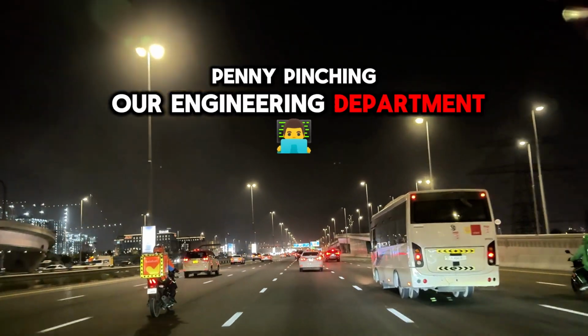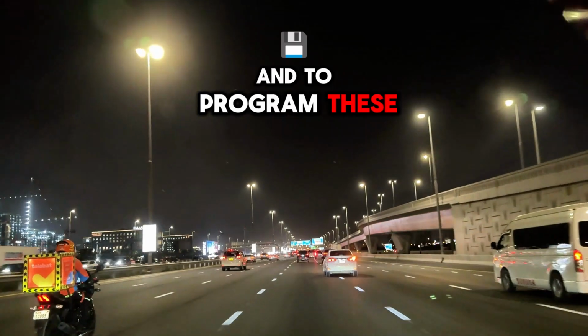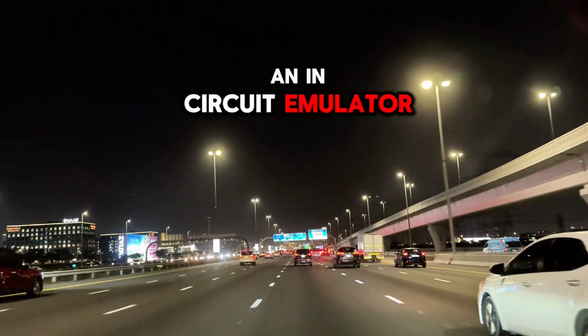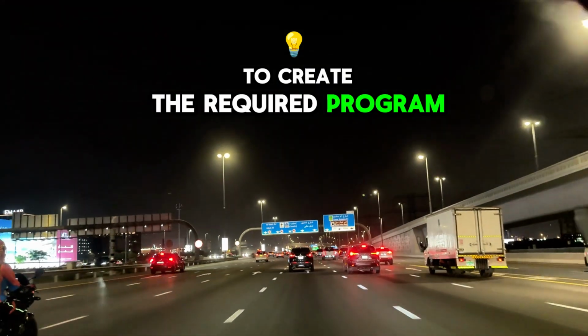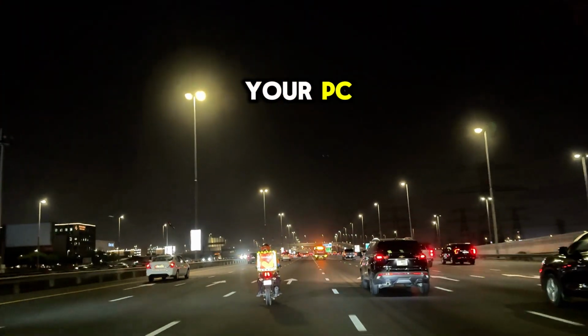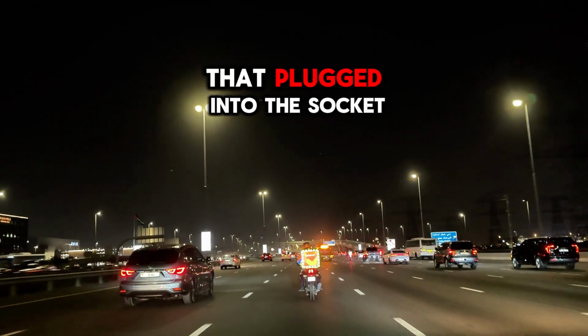Our engineering department was designing circuit boards with embedded computer systems. And, to program these, instead of soldering the microcomputer to the board, we would solder on a microcontroller socket, and then plug in an in-circuit emulator that would pretend it was a microcontroller, and allow the programmer to create the required program. This in-circuit emulator, or ICE, was made by Hitachi. It plugged into a free PCI slot on your PC, and had a ribbon cable that would attach to the specialized microcontroller die that plugged into the socket.